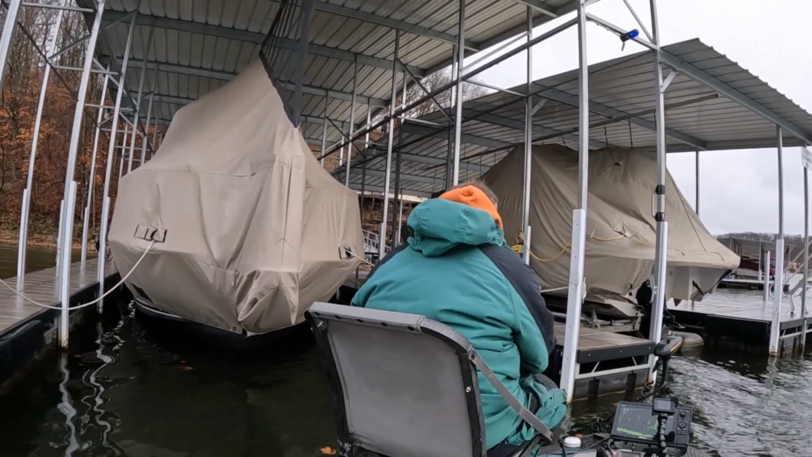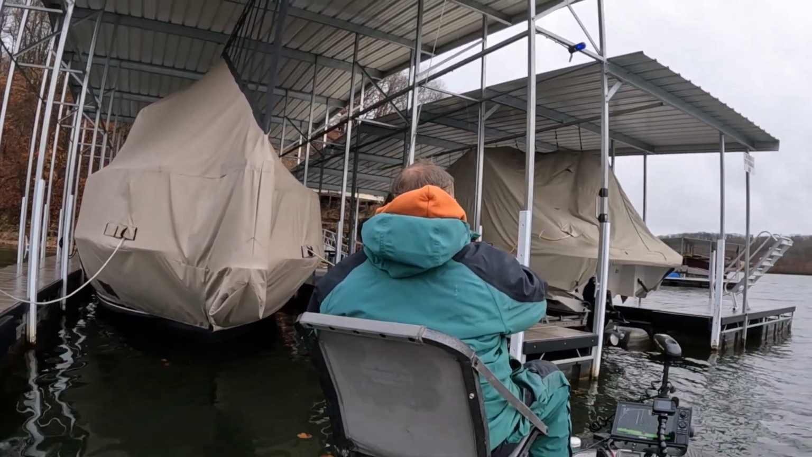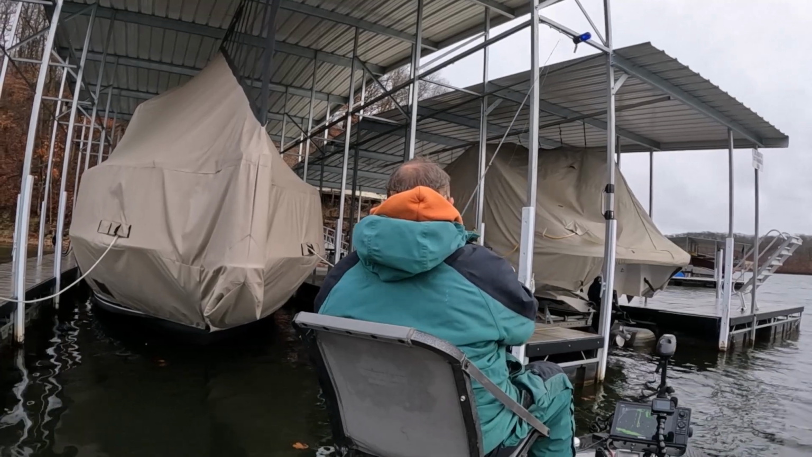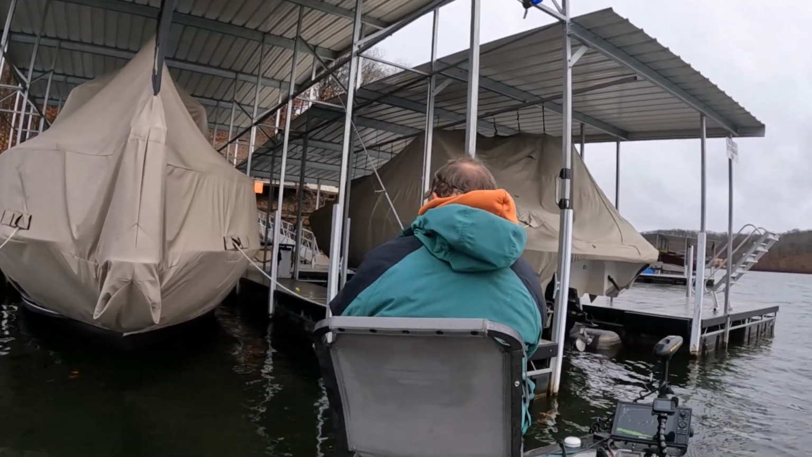Get back up there, we can throw way down beside that dock. I just let that thing fall really slow and kind of took in the slack. I don't know if that mattered or not, but we're gonna try it again. I was way back there.